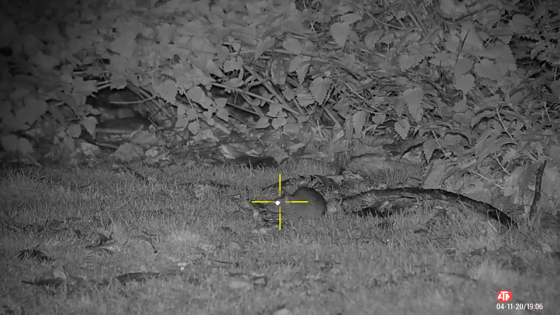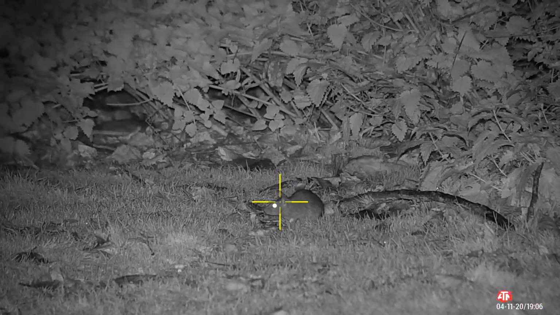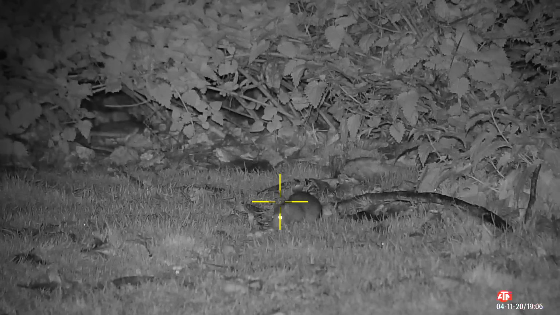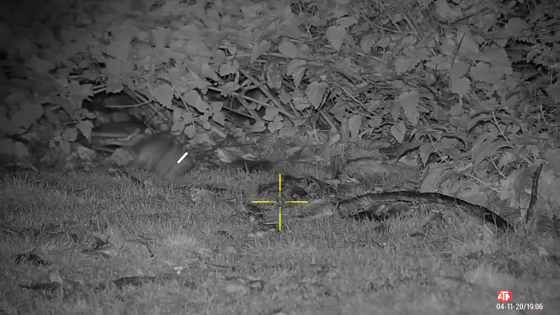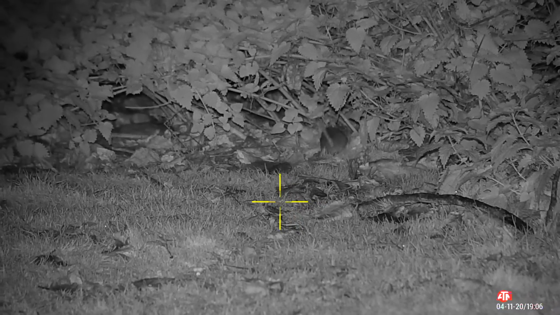Just check out this little son of a bitch here. He just dipped his head as I squeezed the trigger, and luckily gave him a little shave there as he jumps up and buggers off for cover.